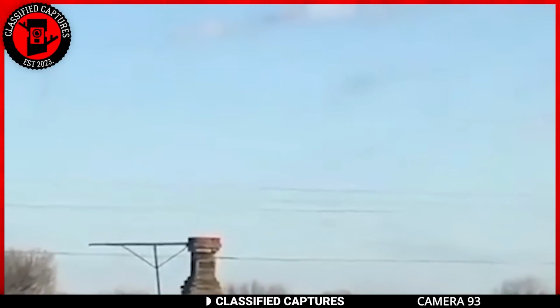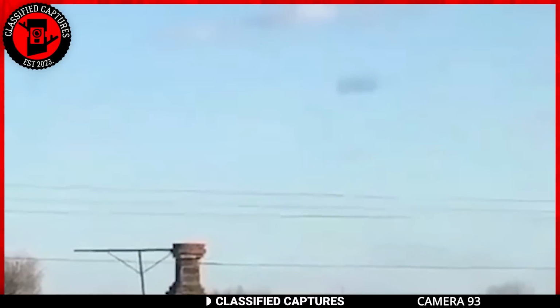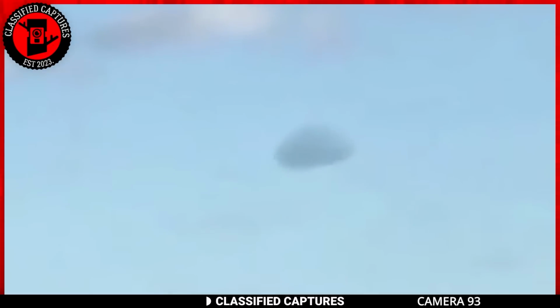Currently, we can only speculate, and the one thing on top of the list of speculations is alien technology. I know this is a subject that gets a lot of controversy surrounding it, but how else would you explain what you're seeing? Many believe that there's a spaceship there pretending to be a cloud. It moves slowly and then cloaks itself.